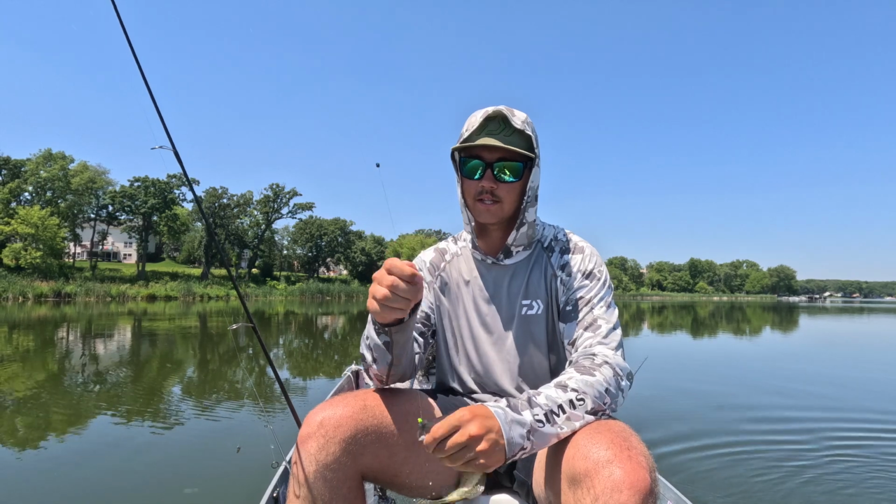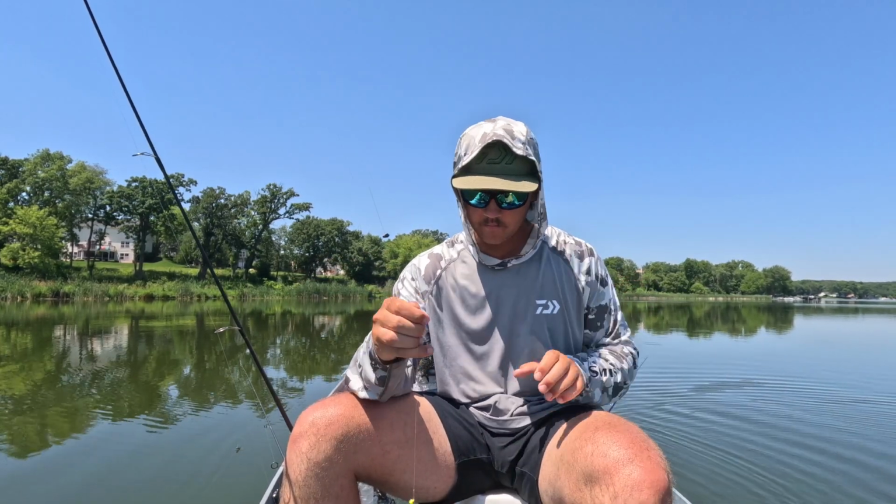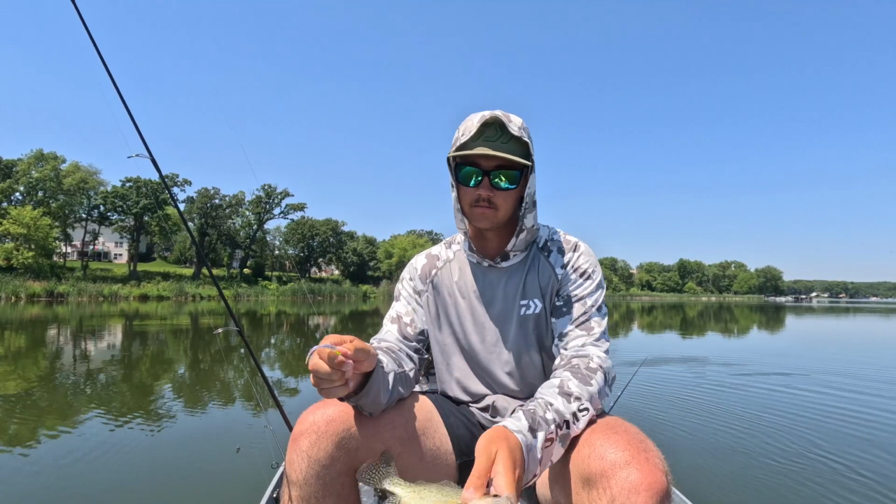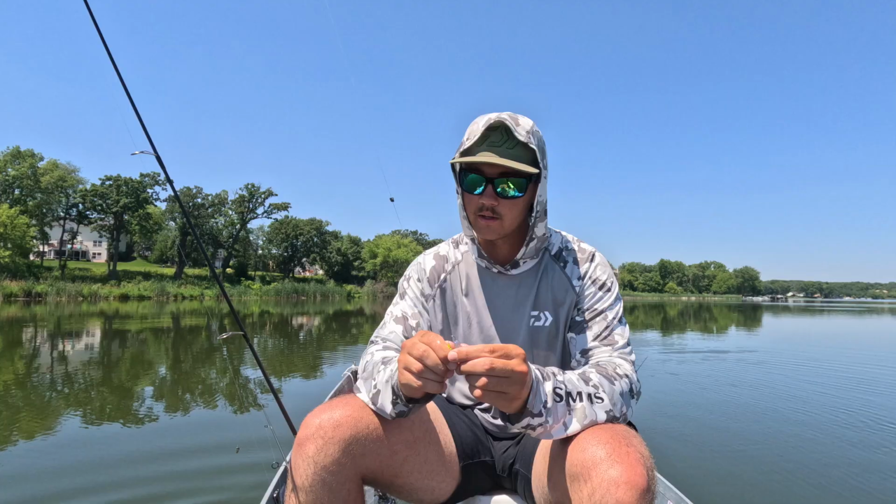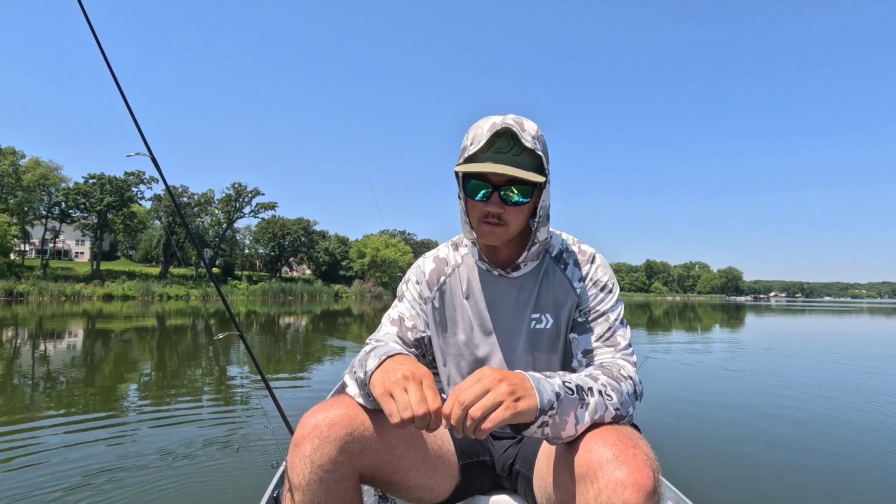So one thing with this lake is there's a lot of crappies, but they're all 7 to 9, very few 10 inchers.